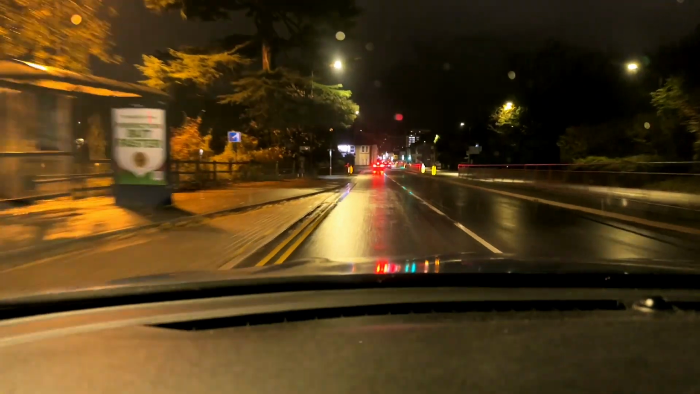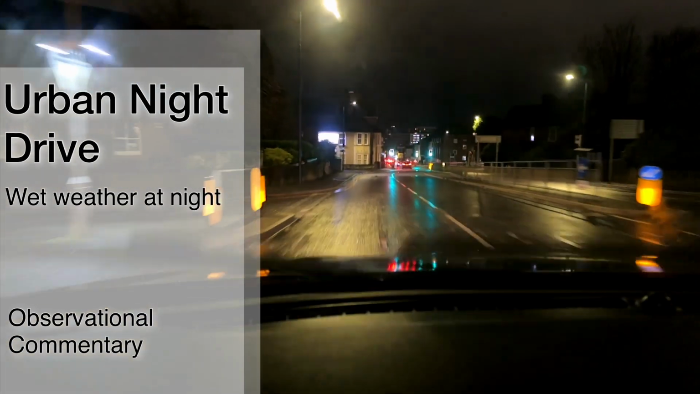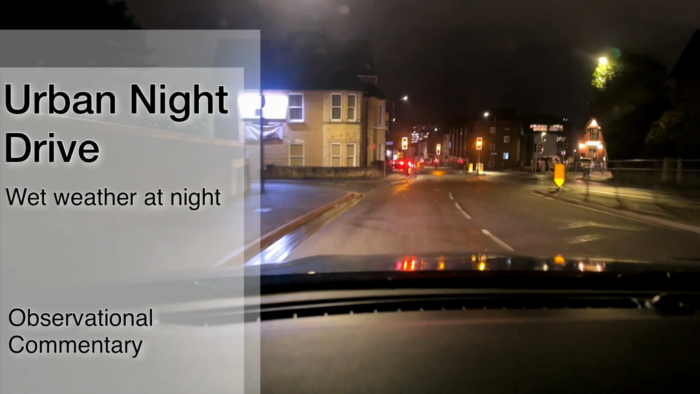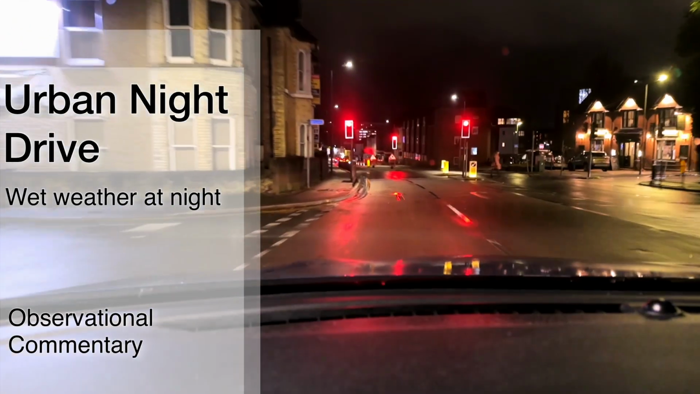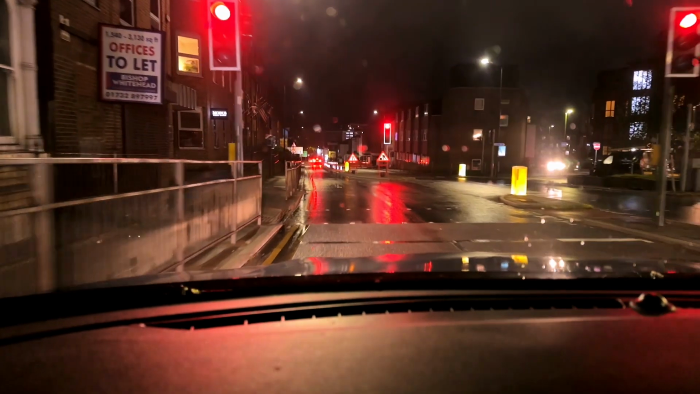So dropping down through this little dual carriageway, 30-mile-an-hour limit, vehicles behind me. Hazard lines on the right hand side. There's a person in dark clothing walking past as the lights go into a red. But there are roadworks ahead of us.